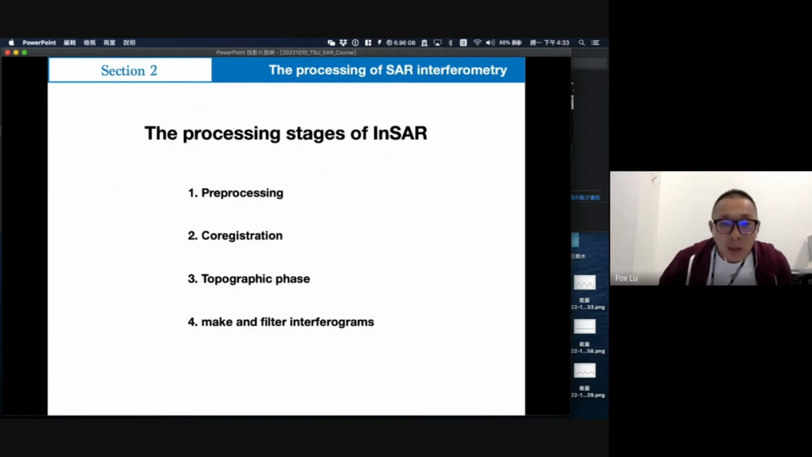Okay, so right now we have some idea about interferometry. SAR interferometry can be useful to measure surface deformation. But in section 2, I try to talk about every stage of the processing. Here we have 4 stages. One is the pre-process, and the second is co-registration. Third is topography phase, and the fourth is making the filter and filtering the interferometry.